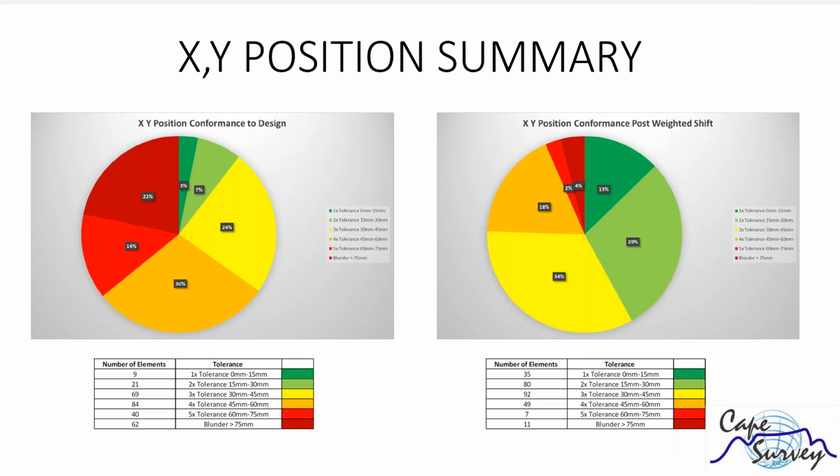So then the project had a way forward. This is just showing you what I've been speaking about before, the improvement we made by shifting the design onto that bias error that was given out by Verity. On the left-hand side, you're looking at a graph showing, out of all the elements that were analyzed in Verity, what their conformance to specification was.